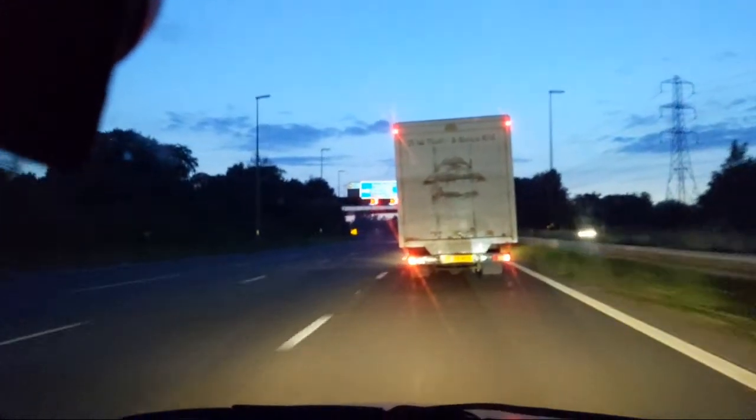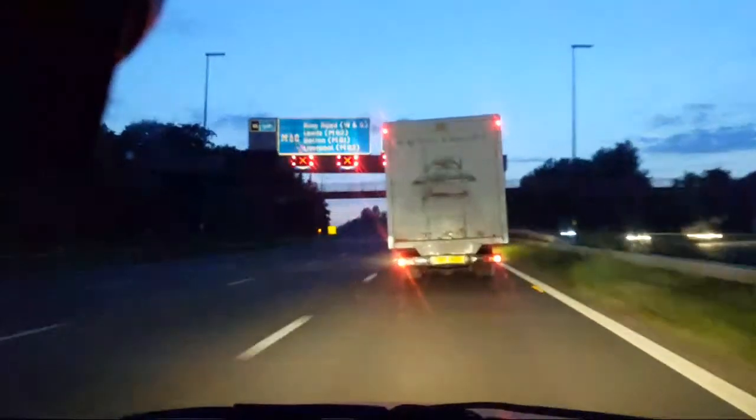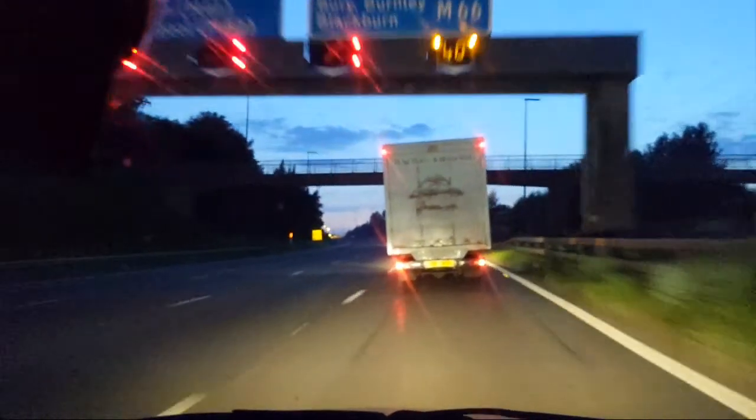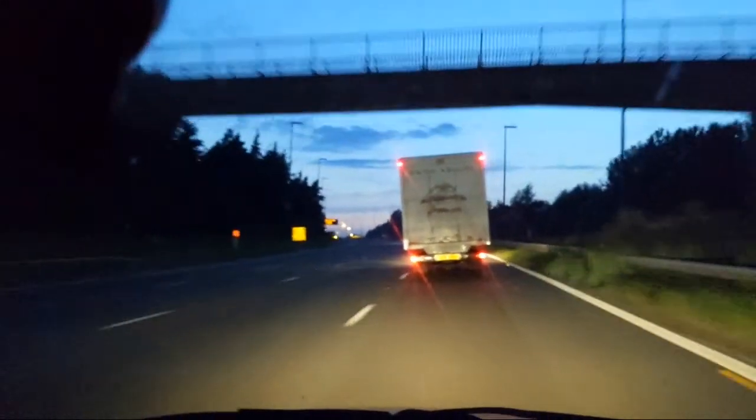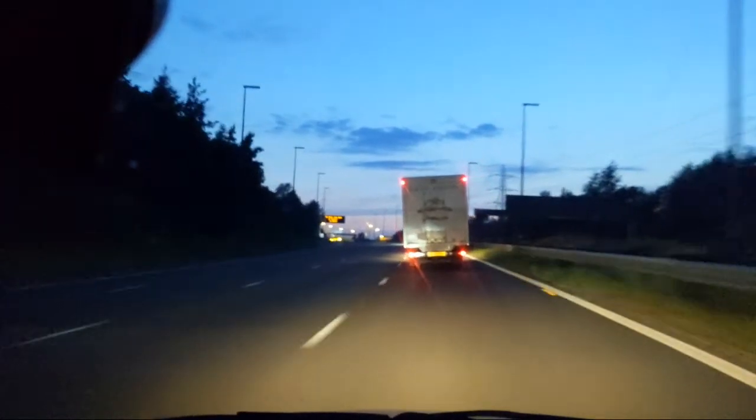Amazingly, he's pulled in behind me and other cars have pulled in behind as well. So yeah, 40, that makes sense. We've actually slowed down to 35 then, but we're now picking up speed again to 40.